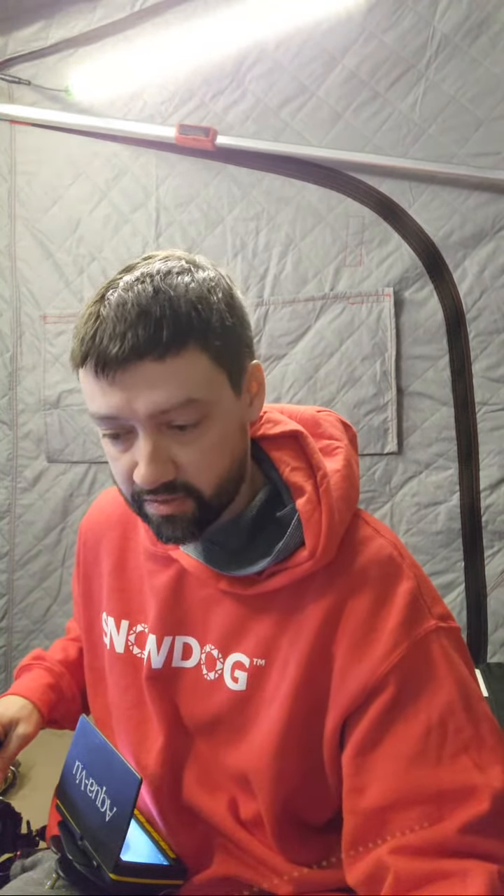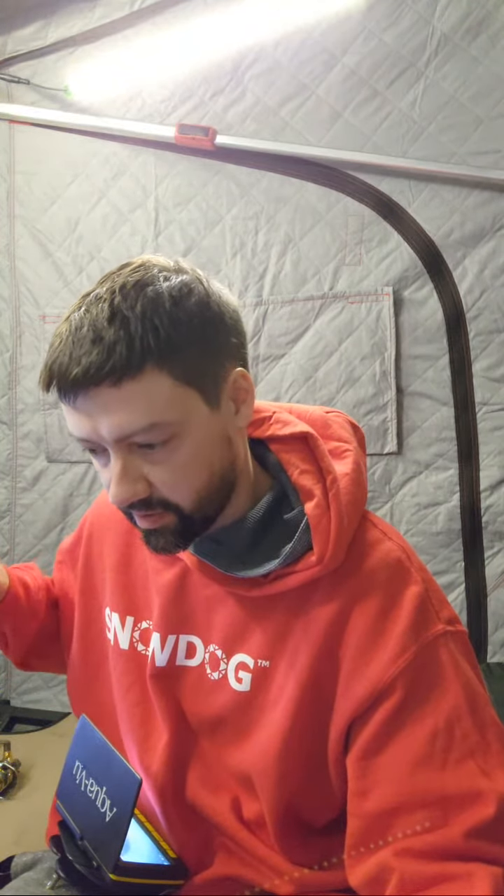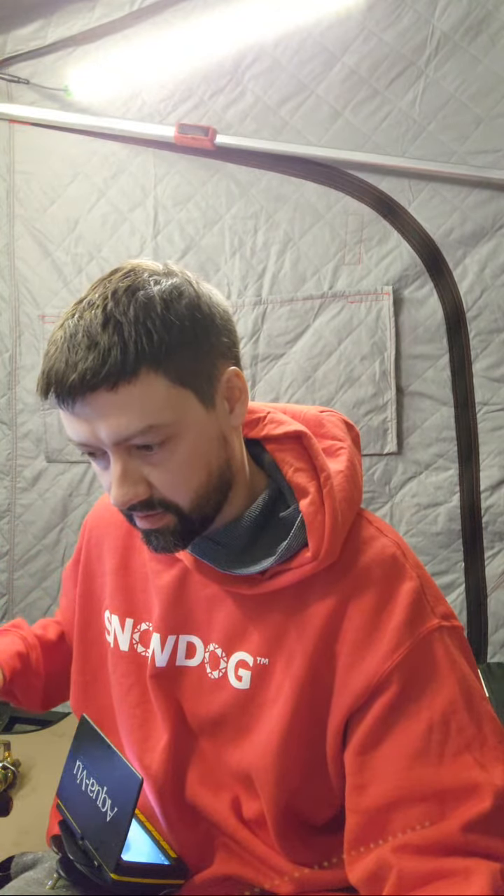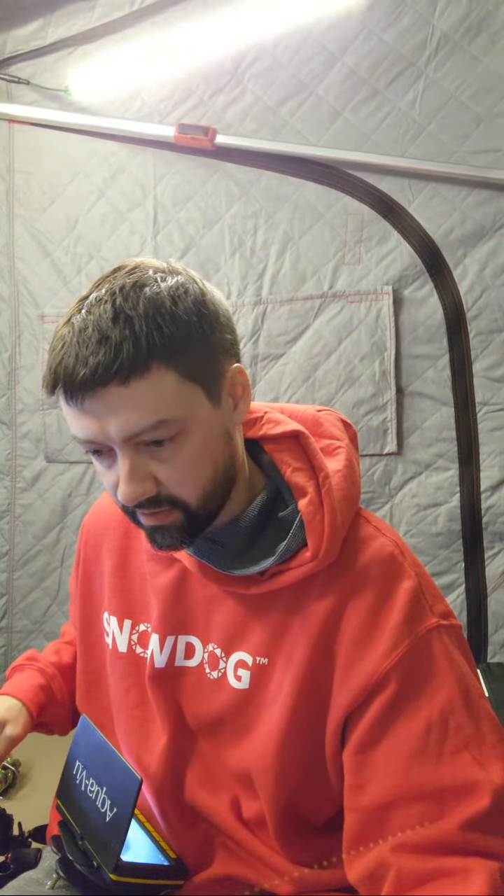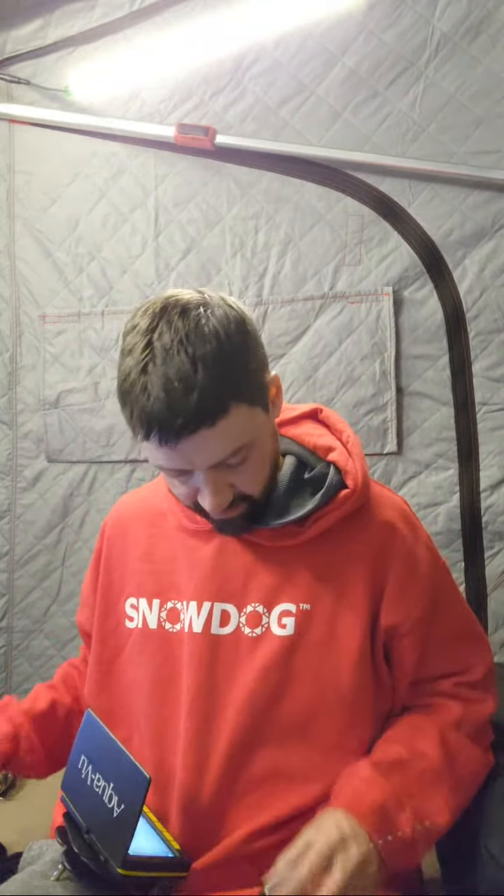And I think I have a legit spring bobber in my fishing box out there. The one I've had for ages.